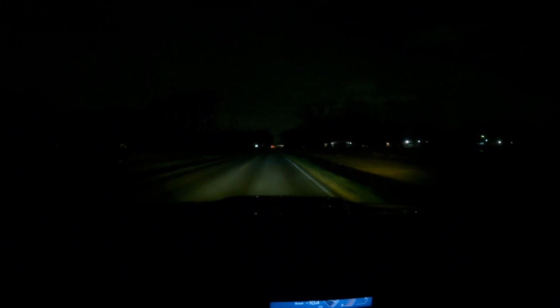And that's what it looks like with the fog lights added on there with it. Hold on, we got somebody pulling up on us. Hopefully the video quality on this is pretty good.